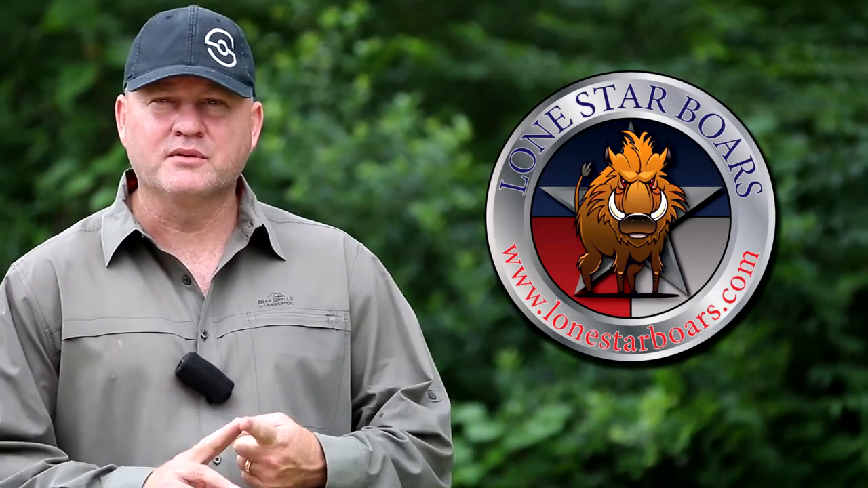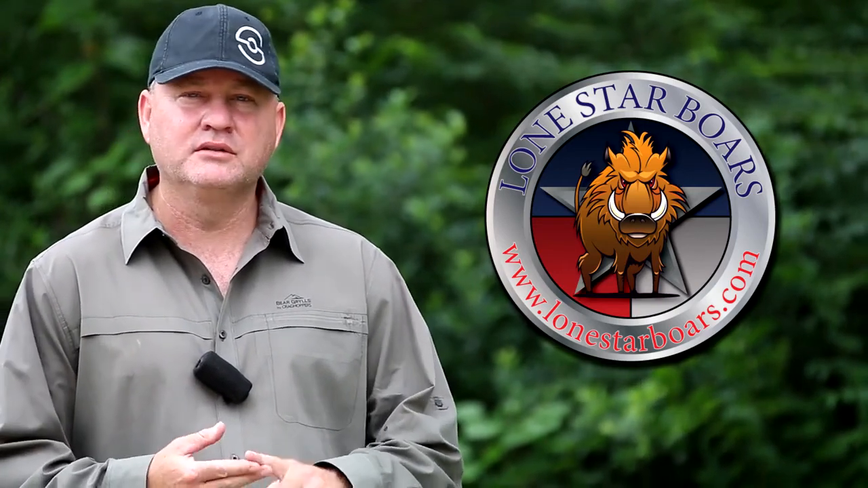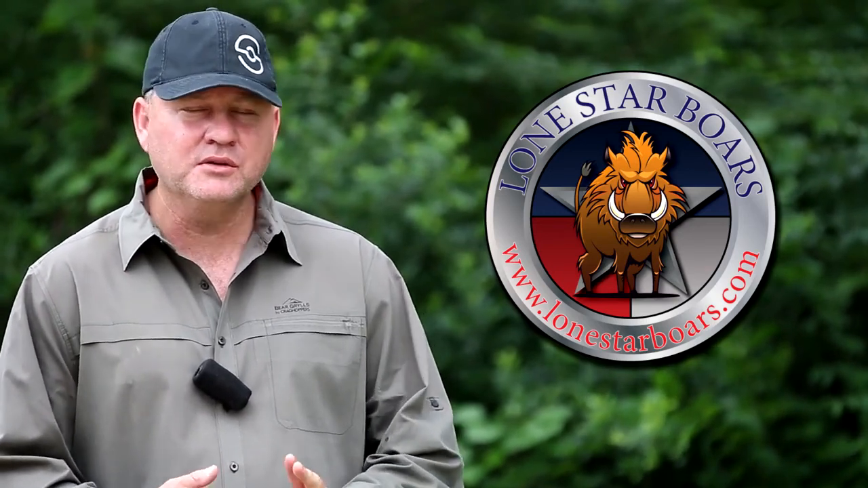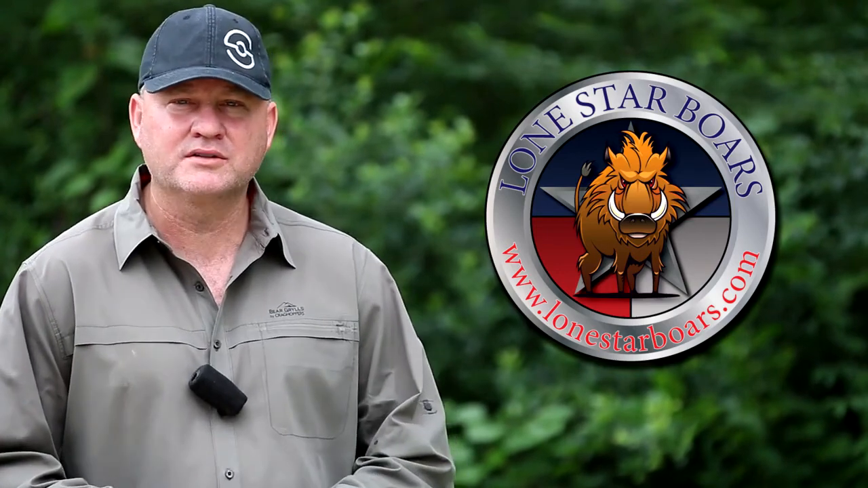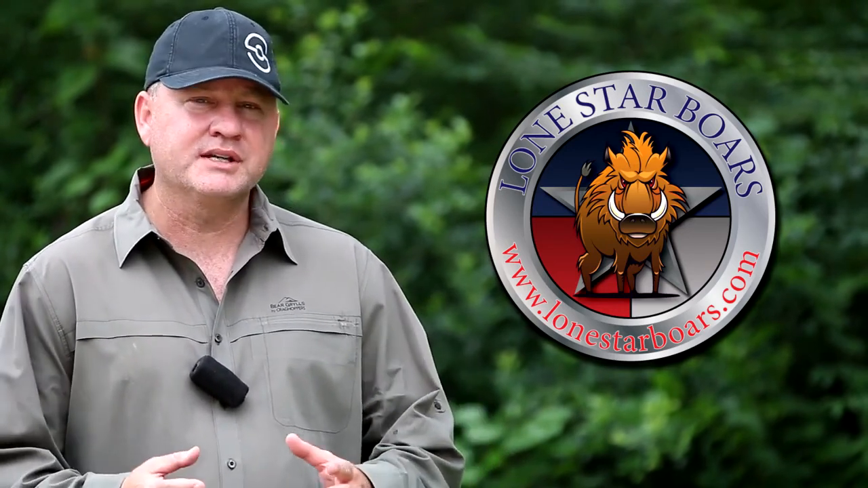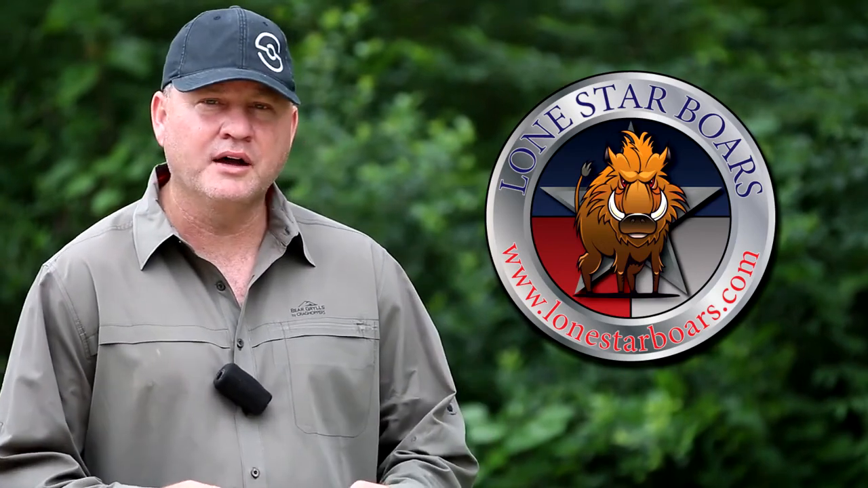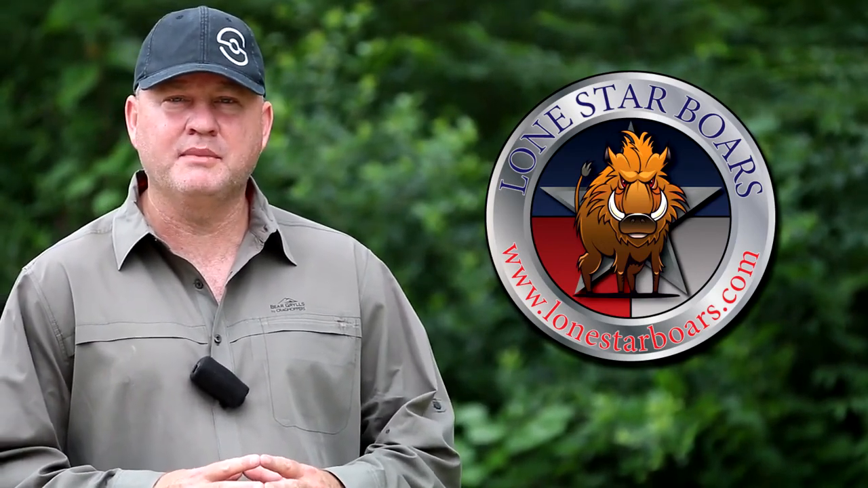The diopter, remember to set the diopter to your eye so you can get the perfect focus, and nuke the unit. When you start it up, nuke that unit several times. I use 2 or 3 times every time I start it up. Usually by the time I get up to the hogs or whatever I'm going to be shooting, I go ahead and nuke it once or twice more. That goes for any thermal. The Armasights, they have the internal shutter so you don't have to cover the lens, and they will auto nuke themselves, but it never hurts to hit it a couple more times to just get that better image.